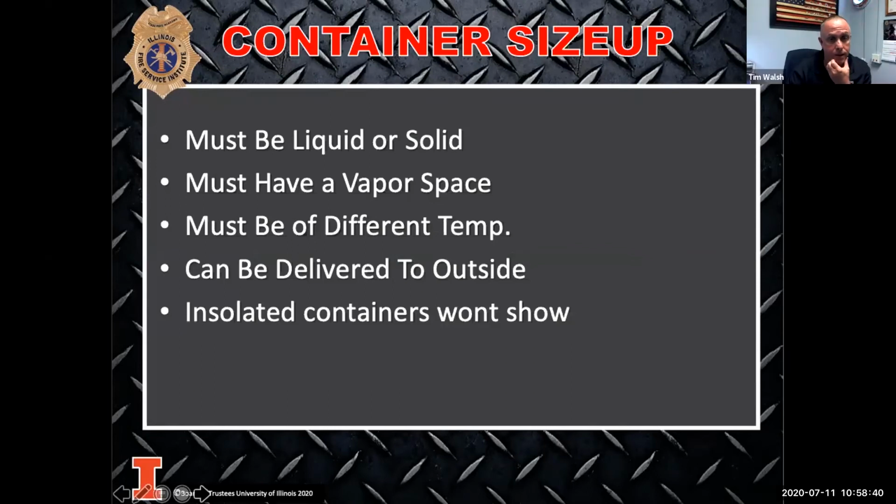So Jeff's talking about the container size-up at a hazmat. Usually hazardous materials have ambient temperatures that are different than the temperature outside the vessel. So there have to be certain key indicators. There has to be a vapor space. The temperature on the outside of the vessel has to be different, and you have to be able to see it from the outside. And with insulated containers, it won't show. So if the container's insulated, you're not going to be able to see that.